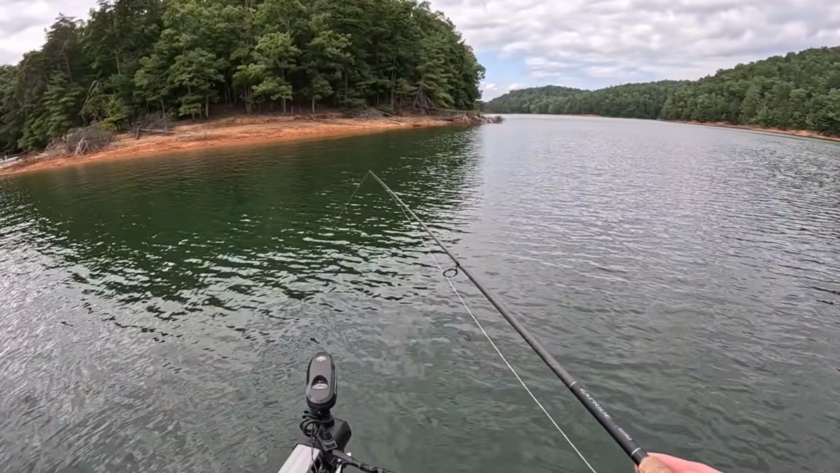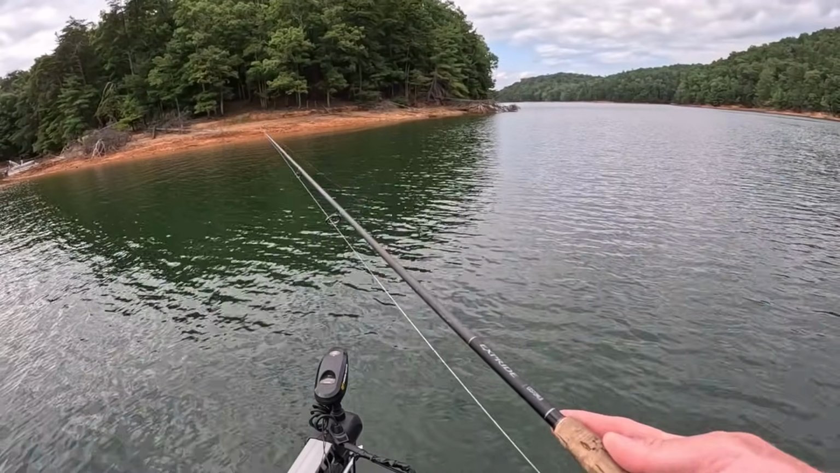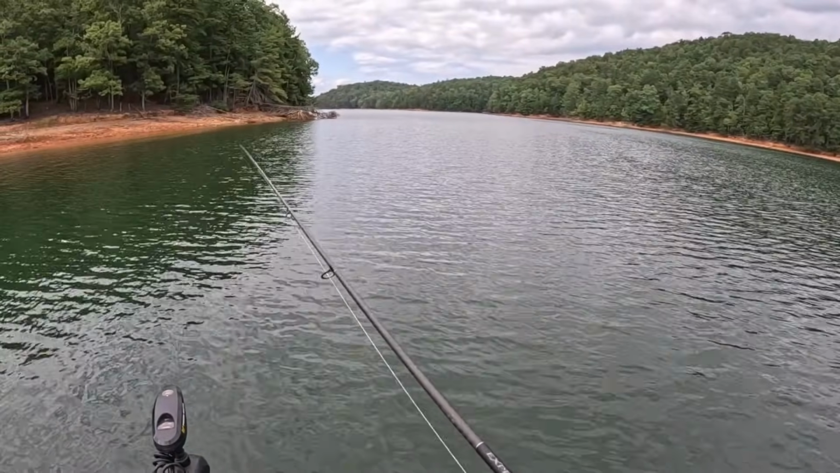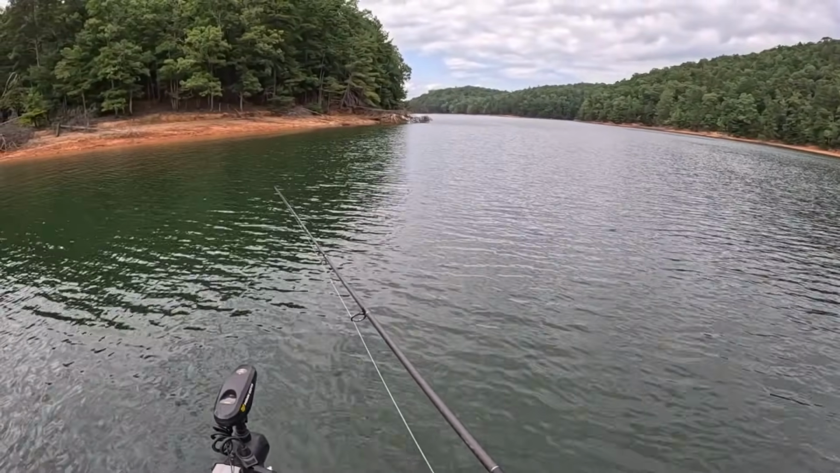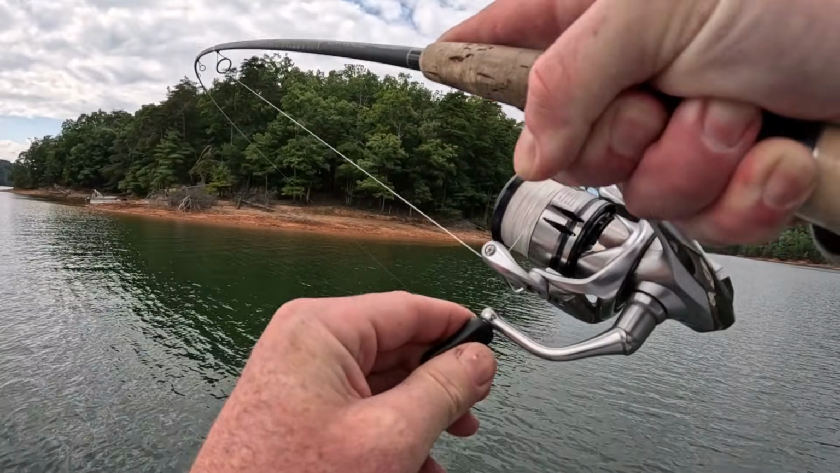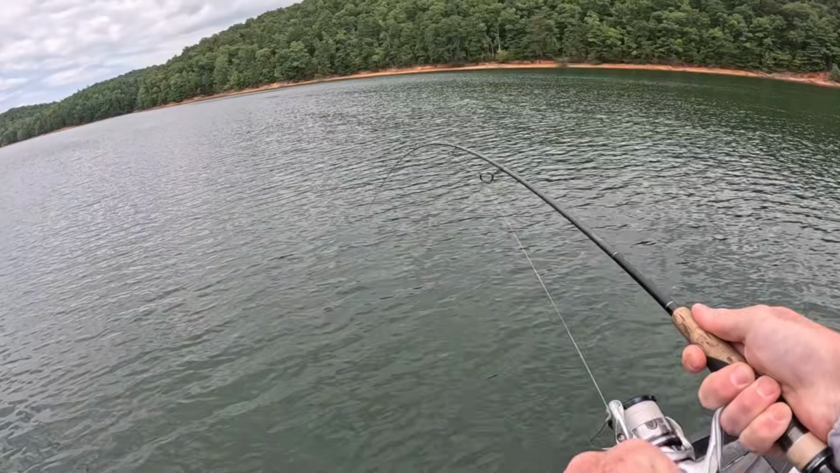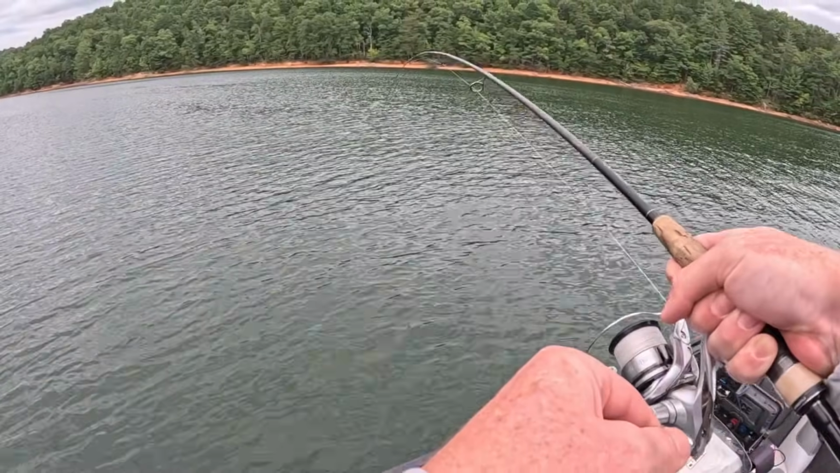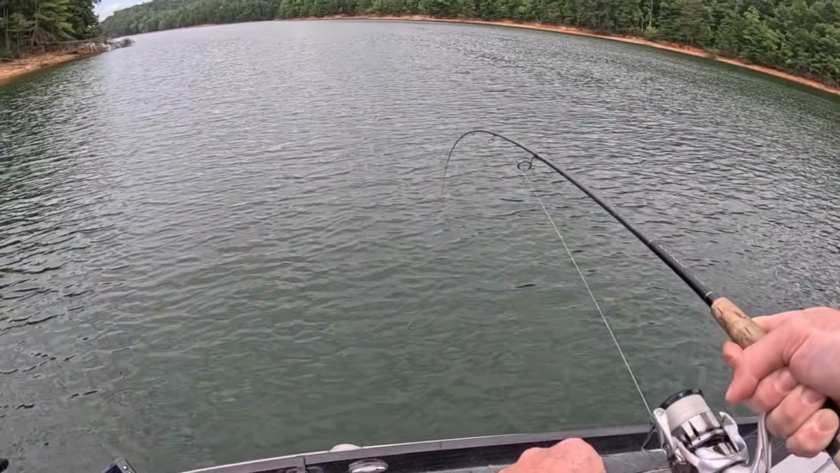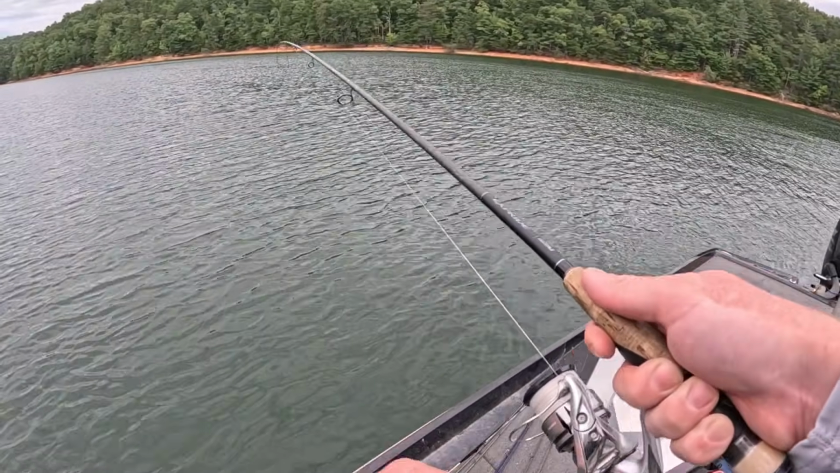One bit. Let it go. Well, this is big, whatever it is. On the keep on the big bass.